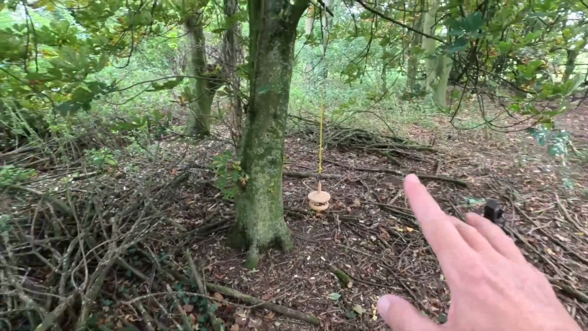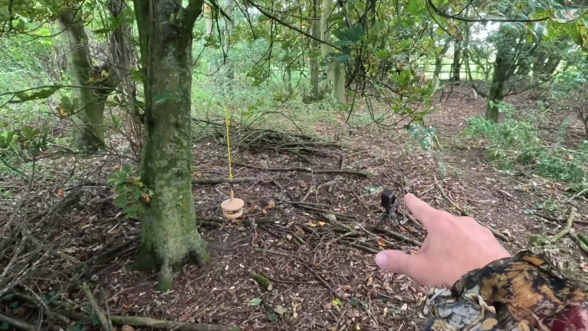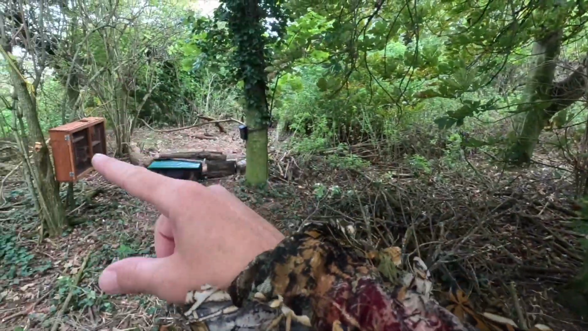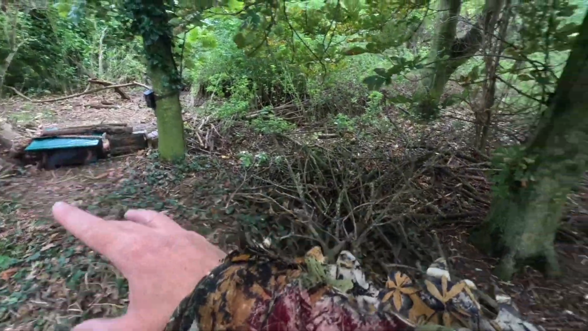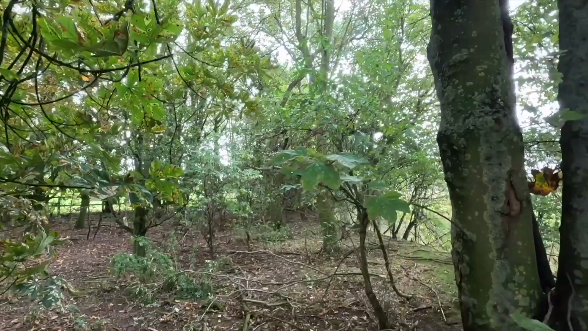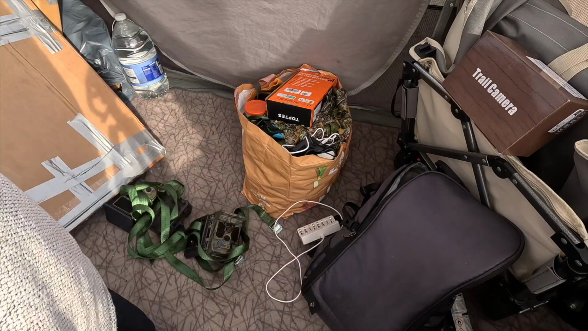Not so much for the footage, because I've got a camera there which is going to get far better footage, but if it does, it'll give me an alert to my phone and I'll know if the squirrel is using it or not. Even if it doesn't get him going in, surely we're going to see him running across to it, because he lives up that tree there. I know where he lives. I know his address.